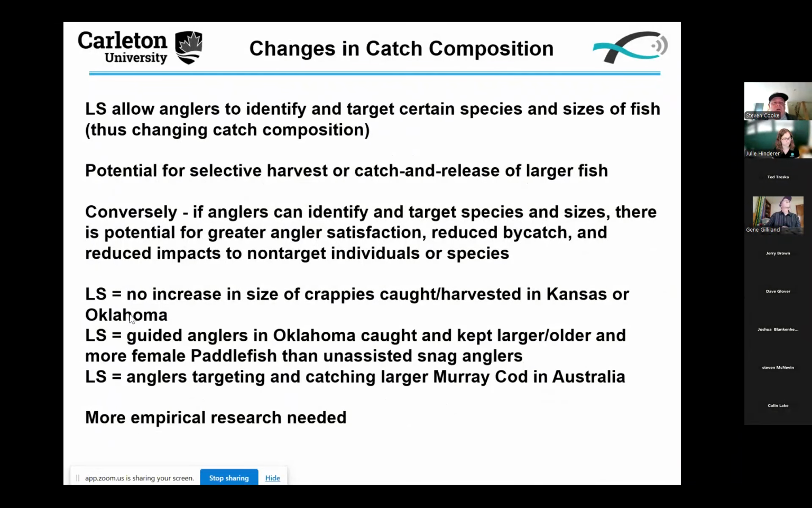Next, changes in catch composition. We know that live sonar allows anglers to identify and target certain species and sizes of fish. You can't really tell a smallmouth apart from a largemouth, but you can certainly pick out things like a sturgeon or a paddlefish or a large muskie, and do so with relative ease. This, of course, has the potential for selective harvest.